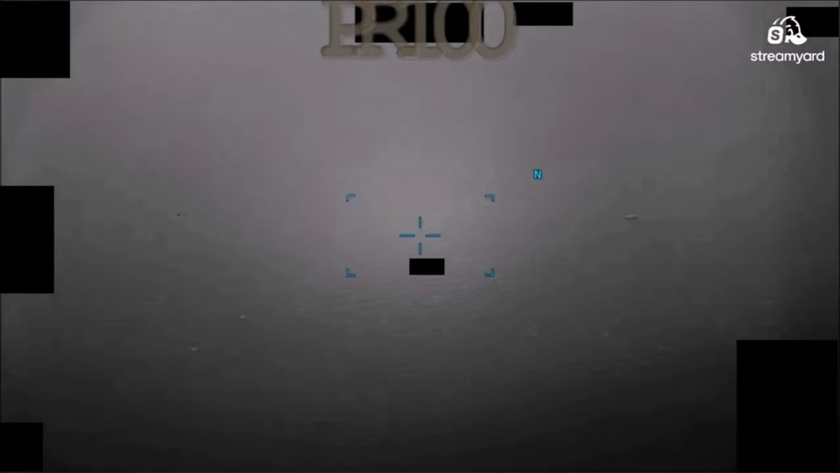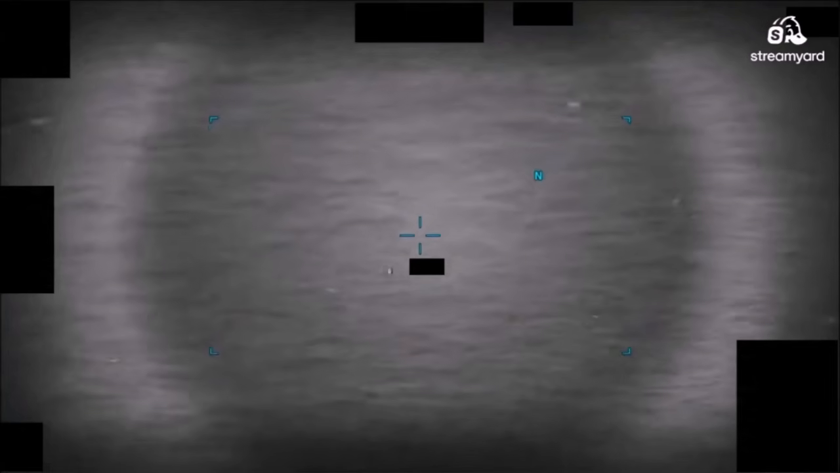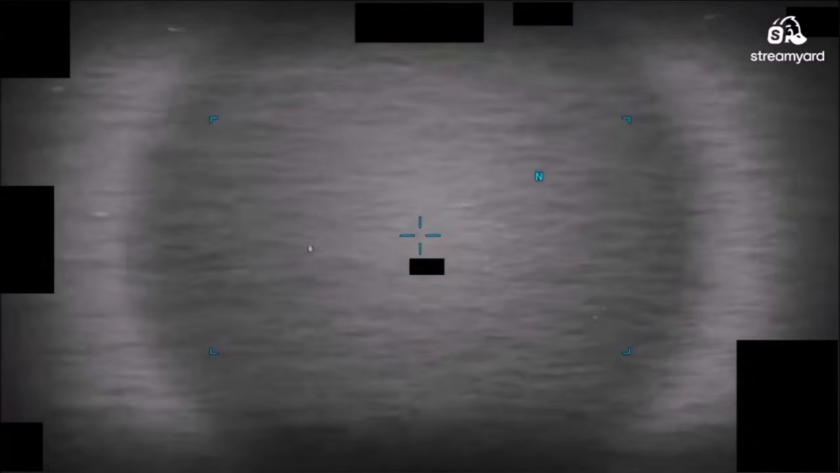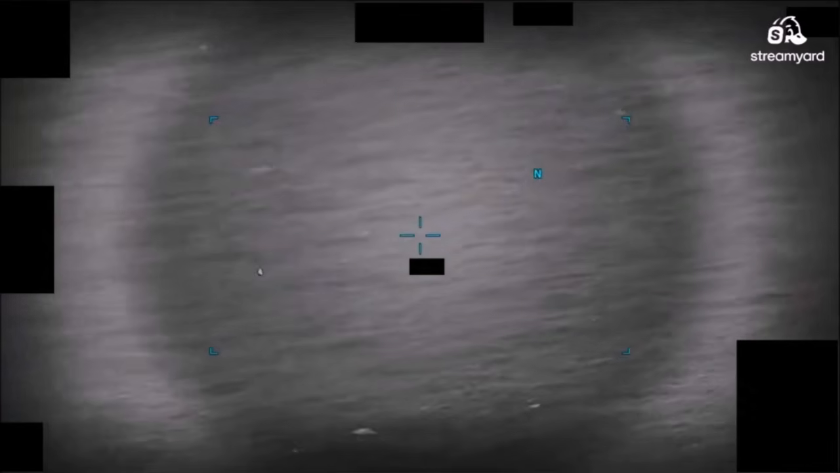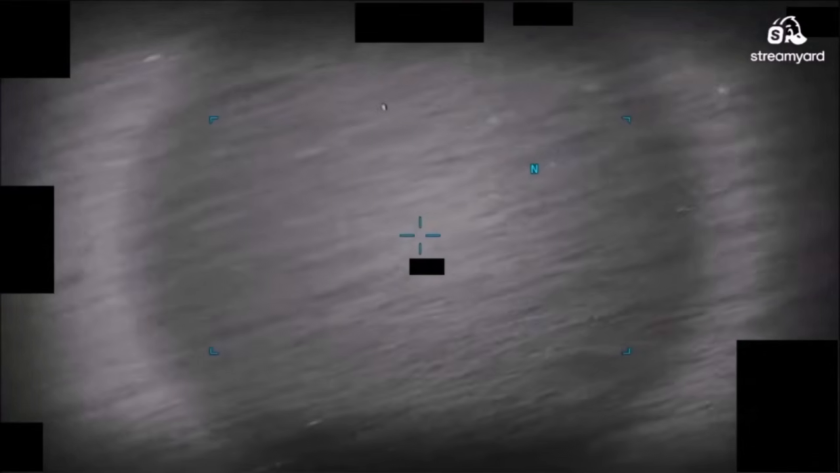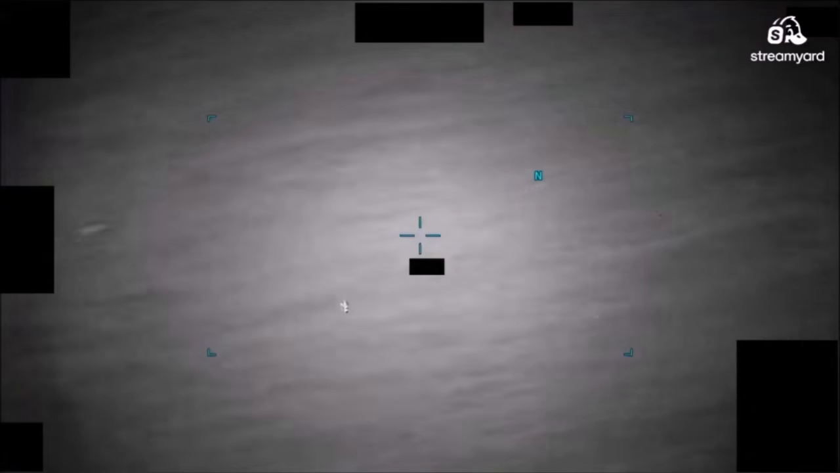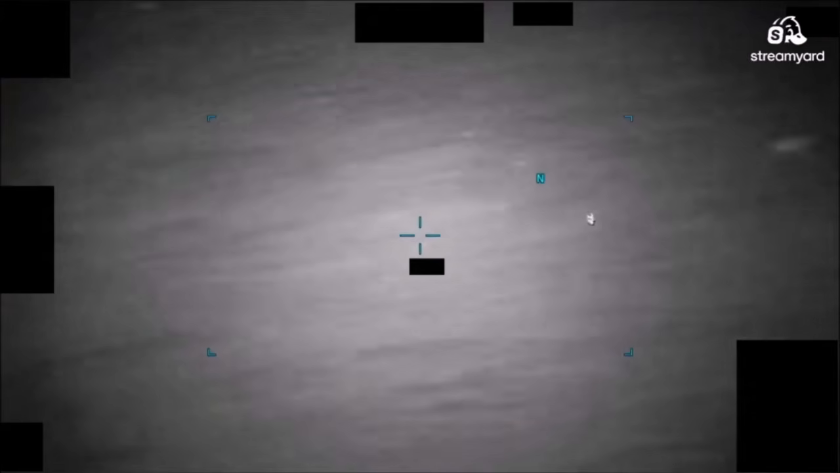For our next one, I see a little white dot floating on there. Everything is so redacted. All the symbology is ridiculous. Okay, pretty cool. I don't really think it's like a balloon yet. It's got a halo around it. It's a different thermal signature.